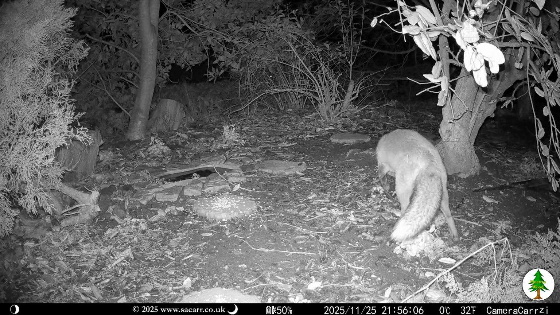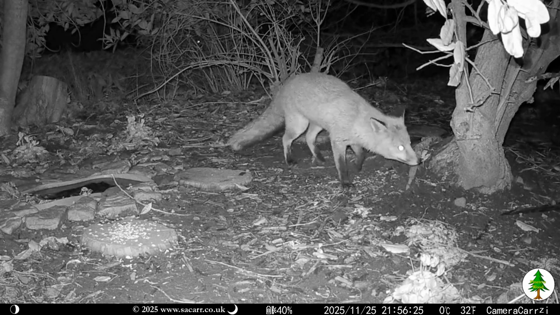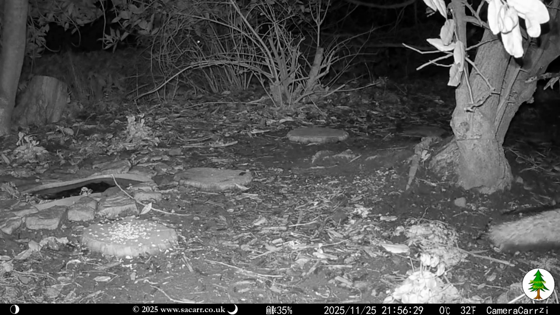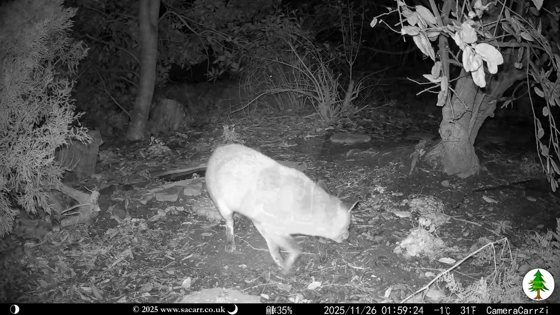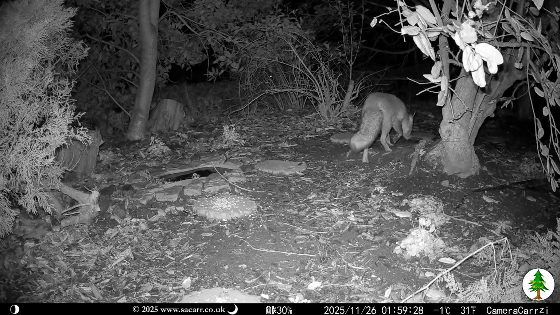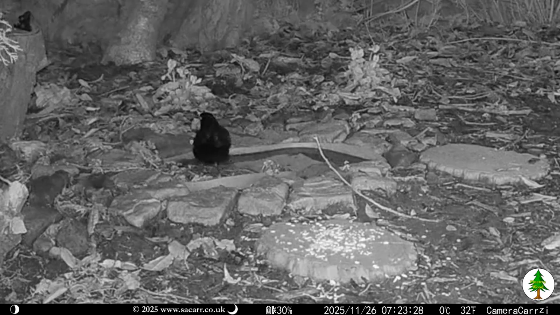2.5 hours passed before the camera triggered again with a fox. It was having a good sniff around and could probably smell the mouse. That was it for the 25th, until the fox returned at 2 a.m. on the 26th. It ignored the seed and this time must have been on a mouse hunt. No more action until 7:22, when the blackbird returned for breakfast and a bath.